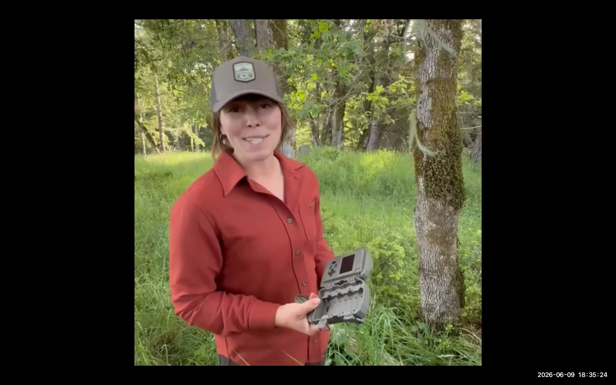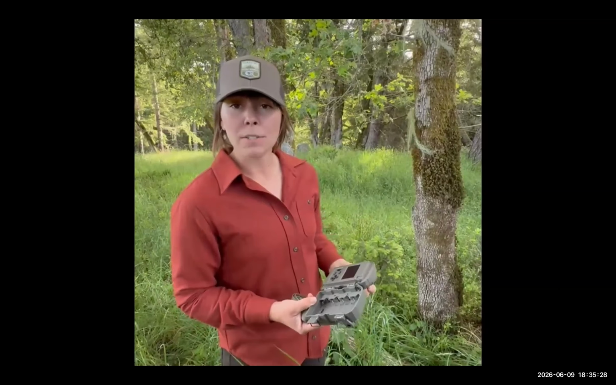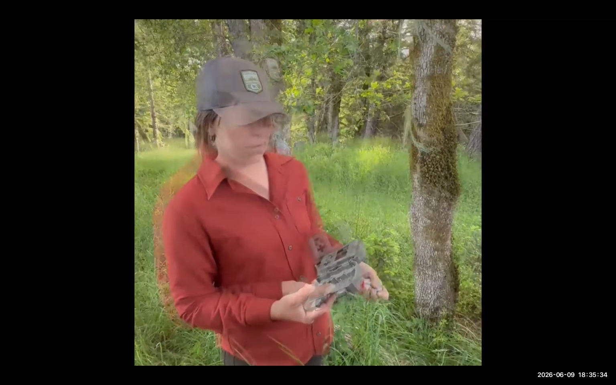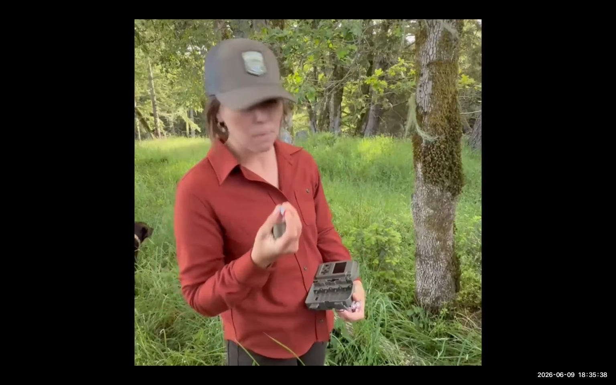Something I'm not using today, but you also might consider, is a digital reader so that you're able to view photos on your phone or another device while you're in the field. Just make sure that you are paying attention to the terminal direction for your batteries. So I'm going to install those now.